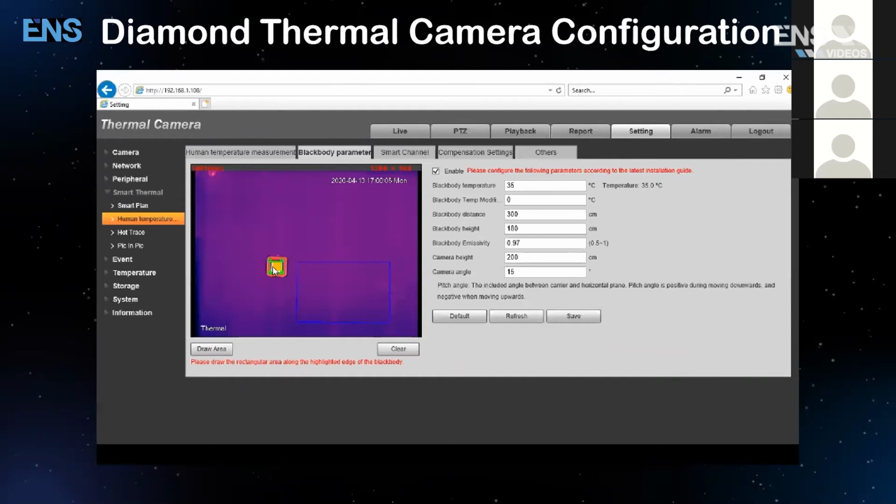So by default, what you want to do is draw the area first. Now this green square here is not here by default. So you're going to have to redrag and reshape the size to where it covers the outer edges of this internal square here. Not the pink area, but the internal square here. This blue rectangle, you'll note it was from the previous setting from that yellow rectangle that covers the human area where the person is going to be walking through.